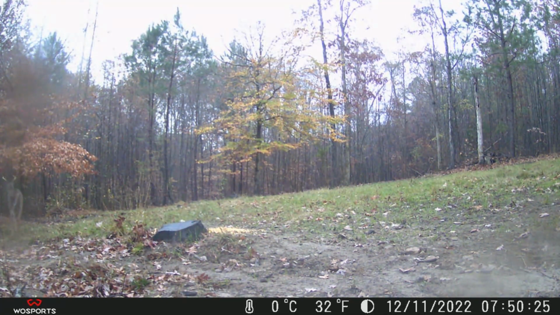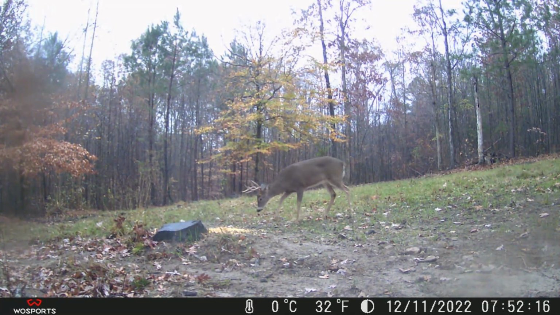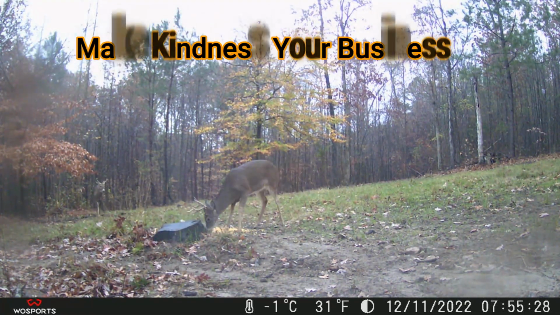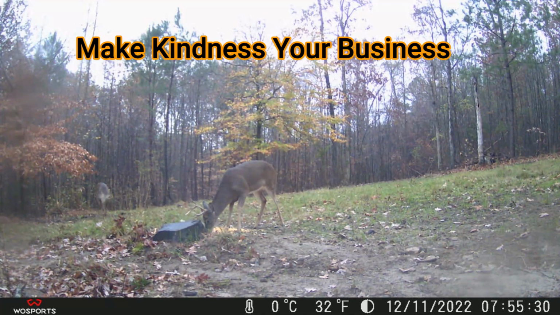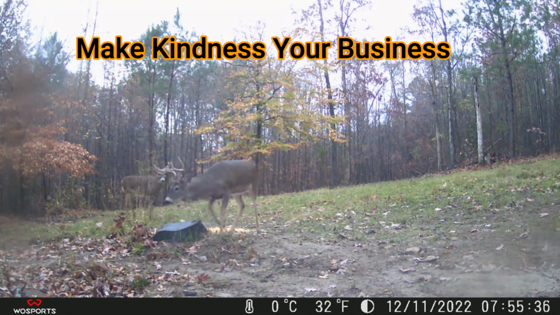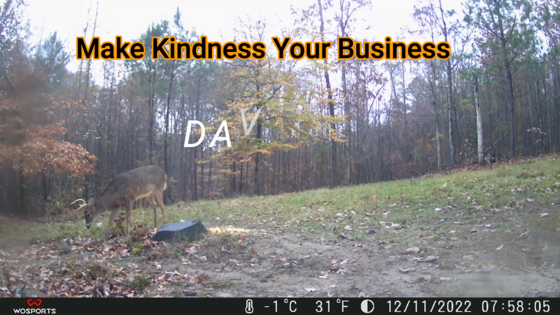Now you think the buck with the smaller antlers is going to walk off, and look, the other buck comes in, takes his spot, but not quite yet. One more time, and look, once again the buck with the larger antlers gives up the corn pile. Kind of interesting, right? All right, Dave out.